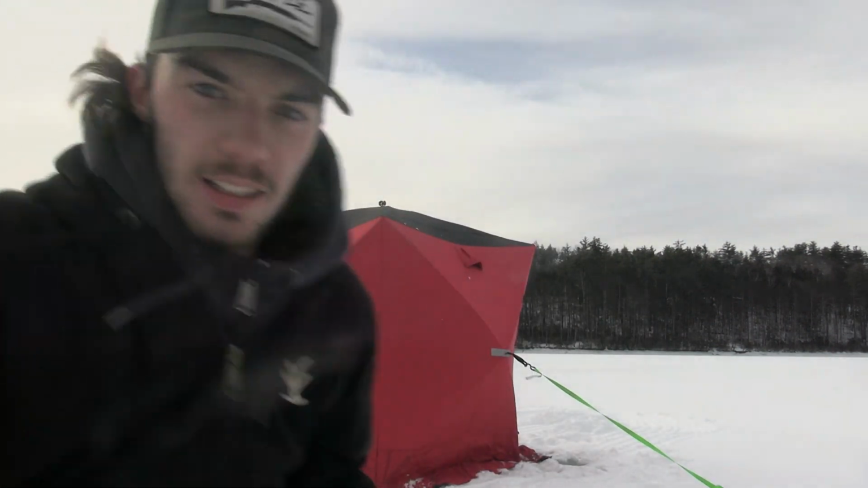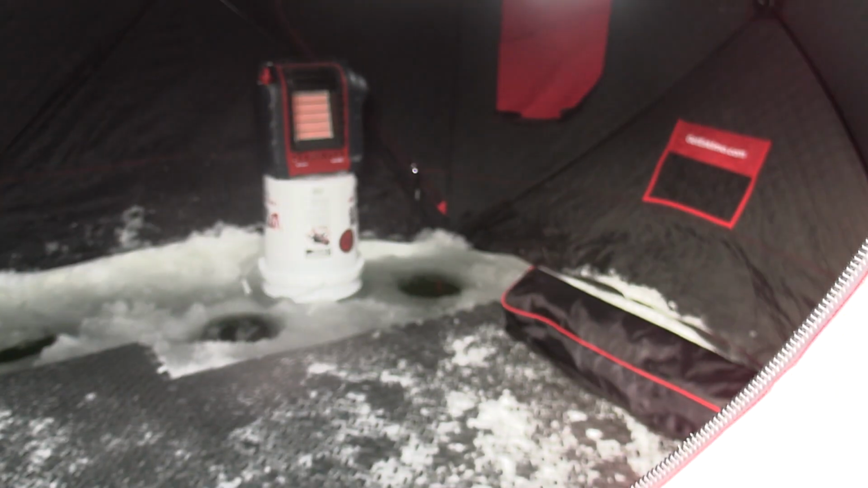Well, as you can see, we're all set up. I'll show you a look inside. I haven't got everything in there yet, but we got the heater going. We got the floors down. Should be a good day.